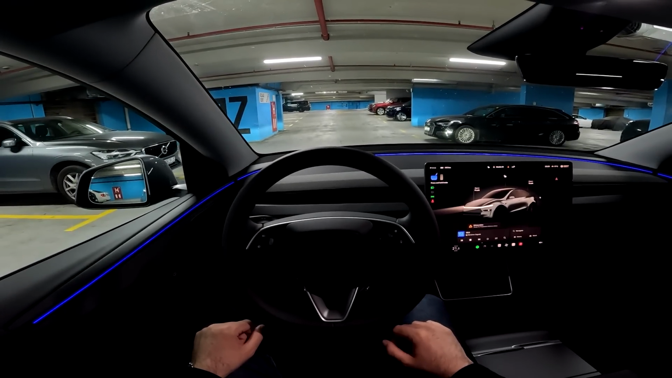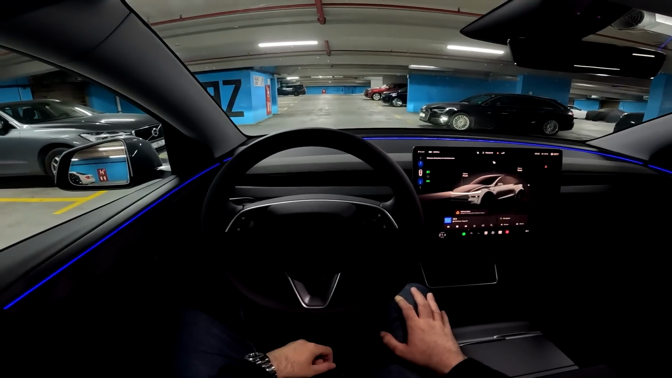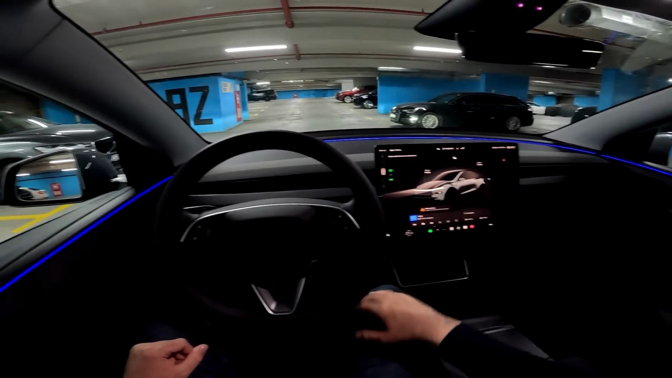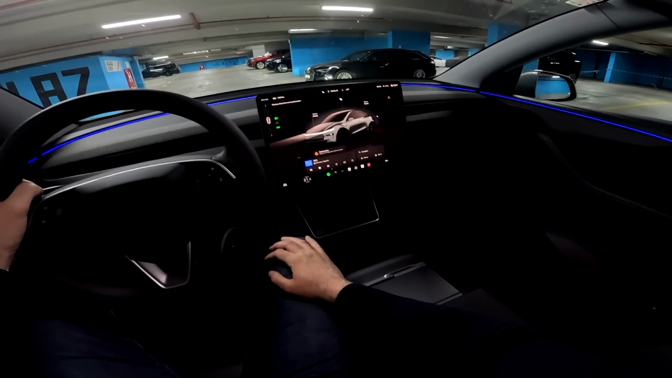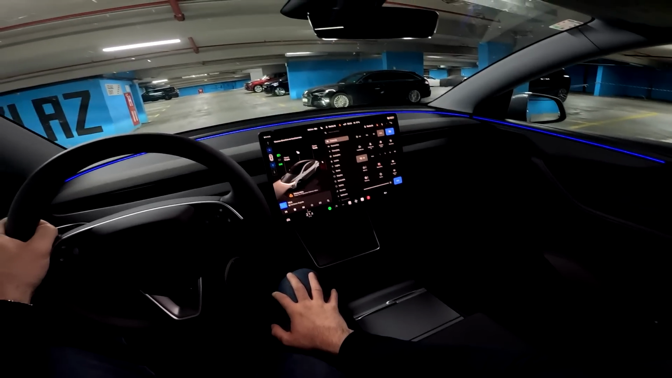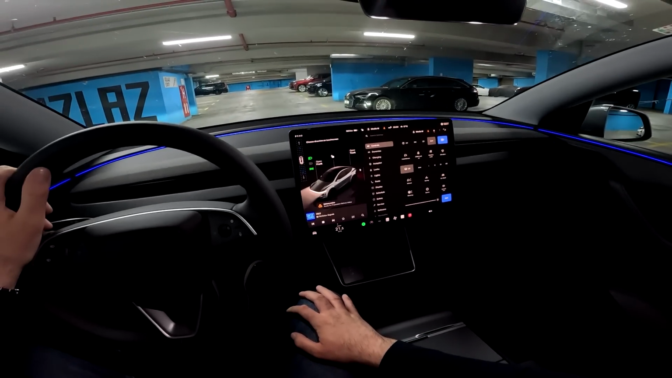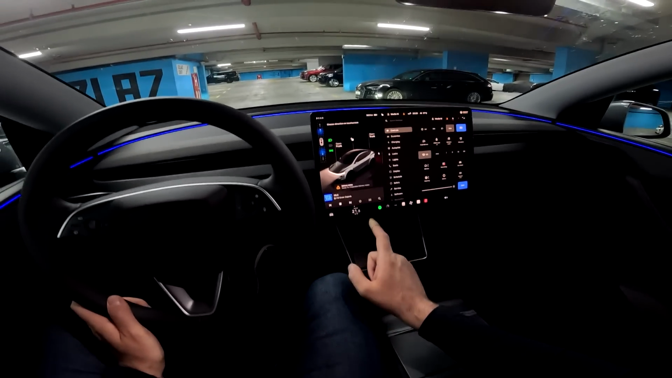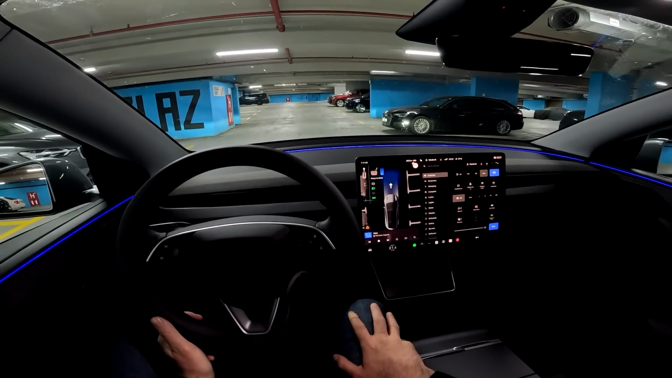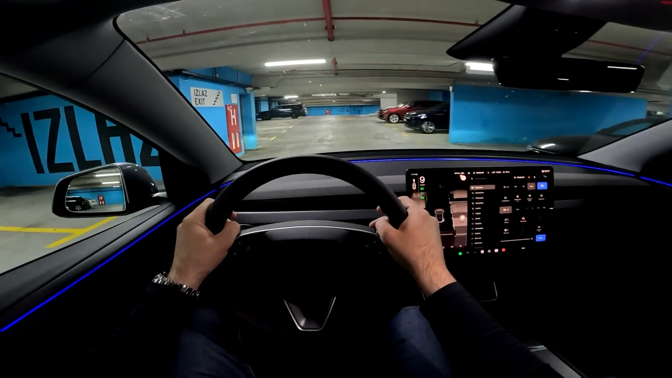All right, this is your view as a driver. Let me put on my seatbelt. There we go. And the lovely layout with the 15.4-inch touchscreen here in the middle. Lovely steering wheel. And I think we are ready to go. You have the impressive infotainment system. More details about that during my full review during the day, so you can watch that video. It's probably already live on the channel. Now in order to go into drive, you select here. So now we are in drive and we can press to drive. There we go, nice and smooth.